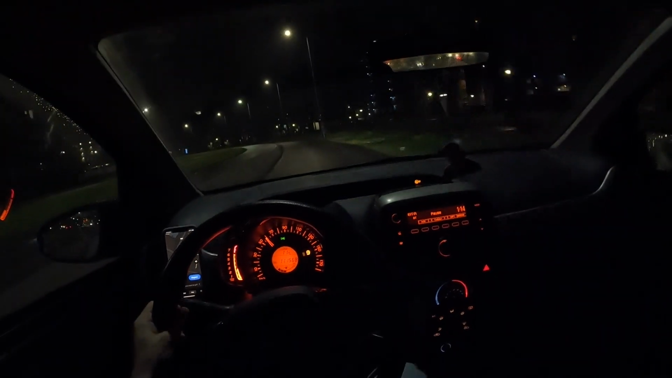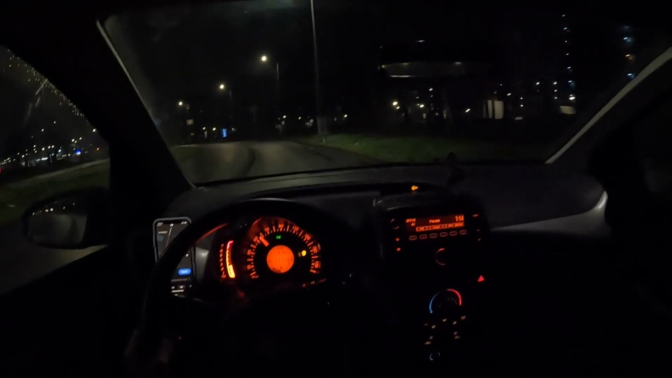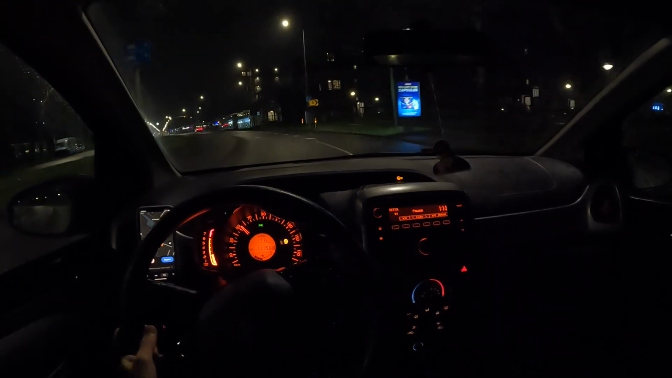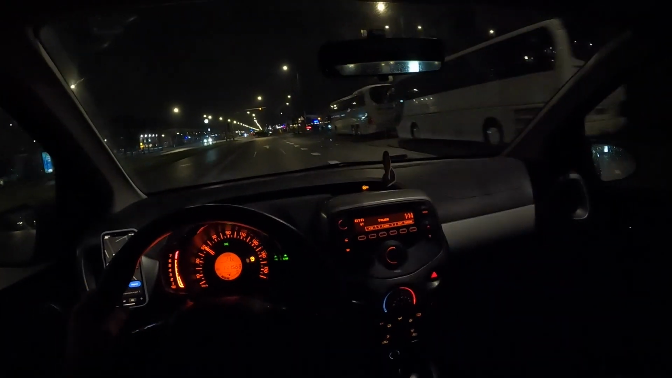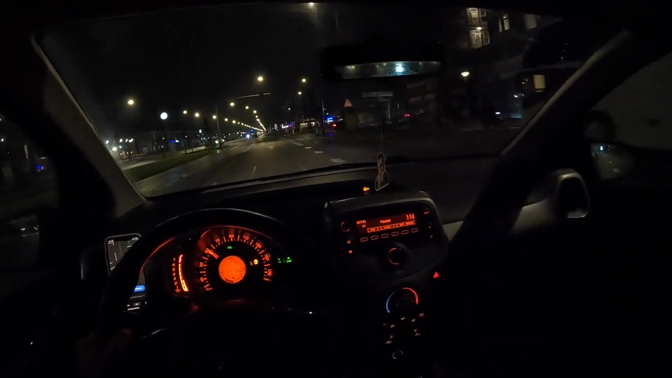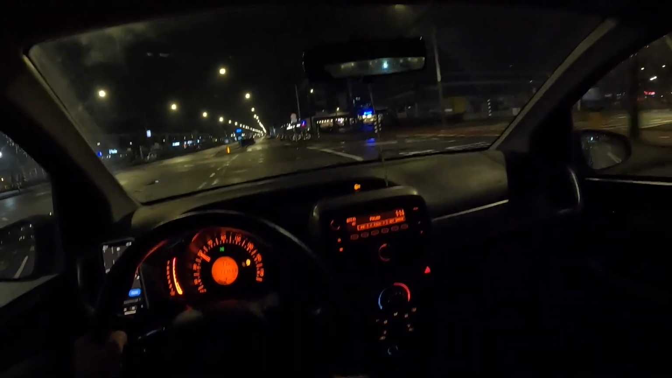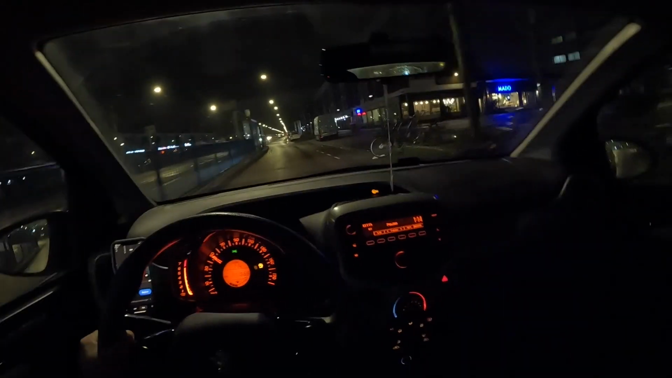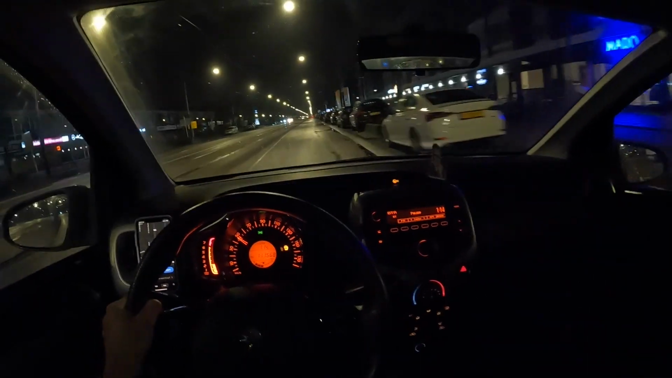Yeah, it's very slow. I've had a BMW 1 Series before, a 116i with 136 horsepower. I gotta say, it's not much. 136 horsepower is not much at all, but compared to this 69 horsepower, you really notice the difference. You really notice it. And especially if you put the BMW in sports mode, you really notice it.